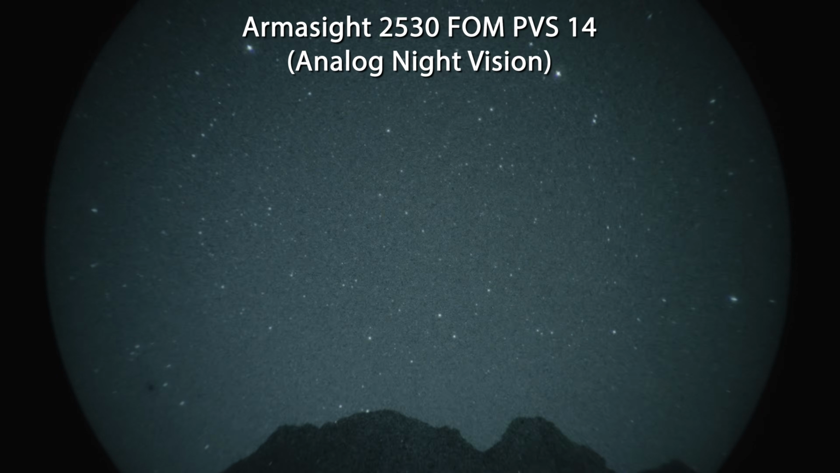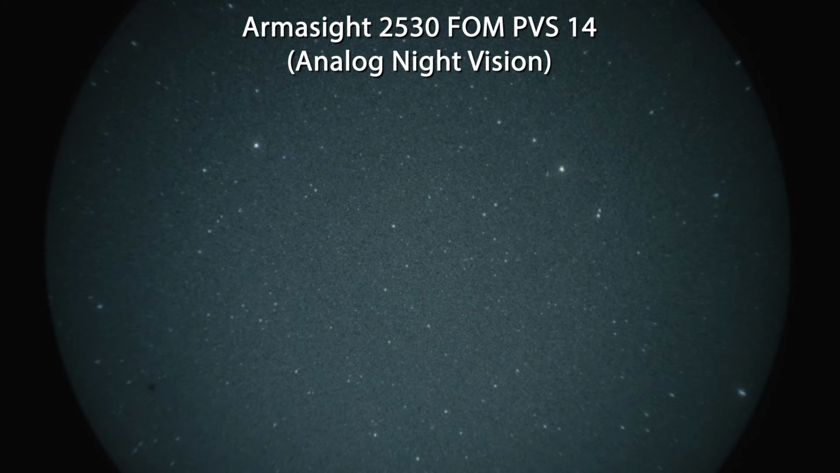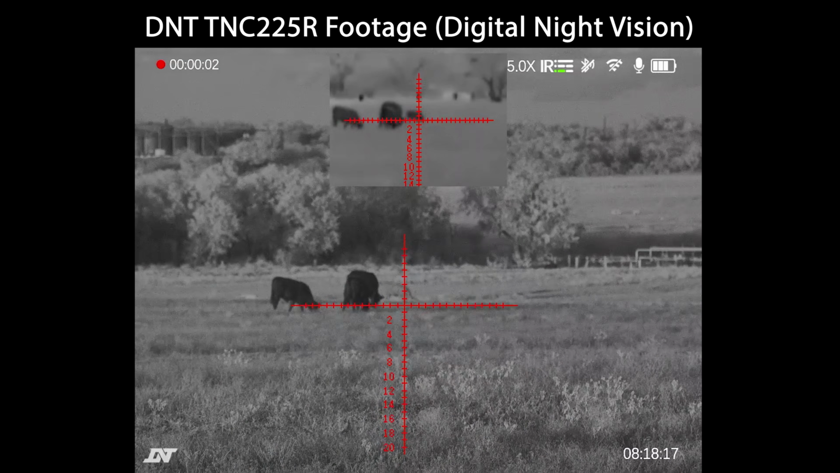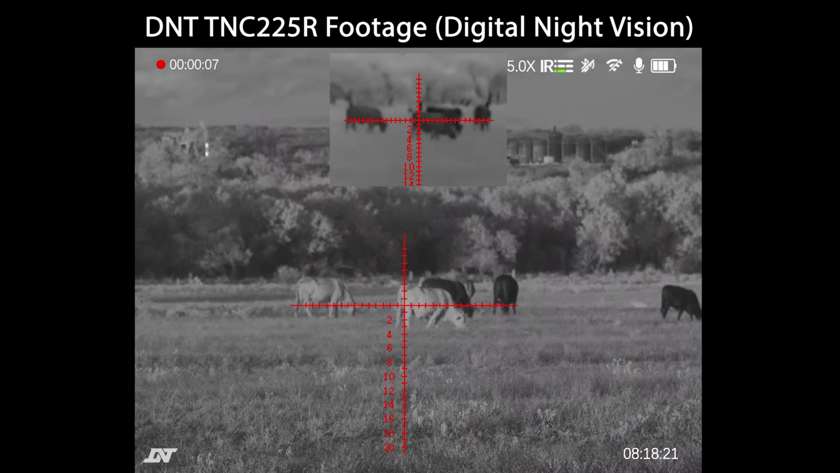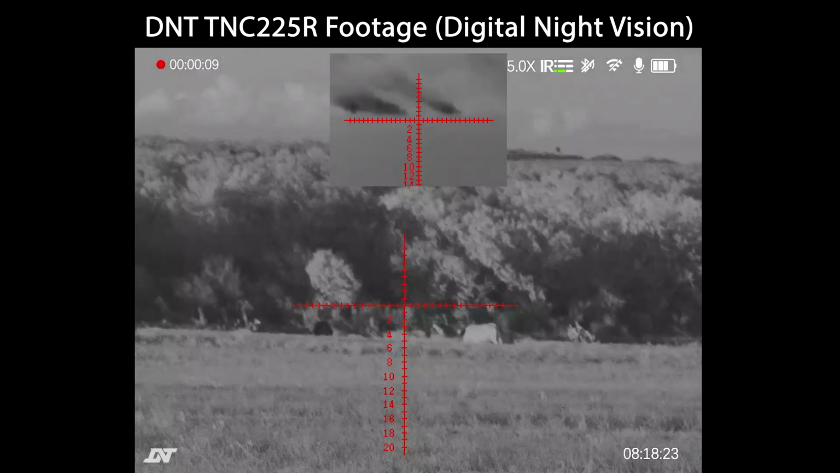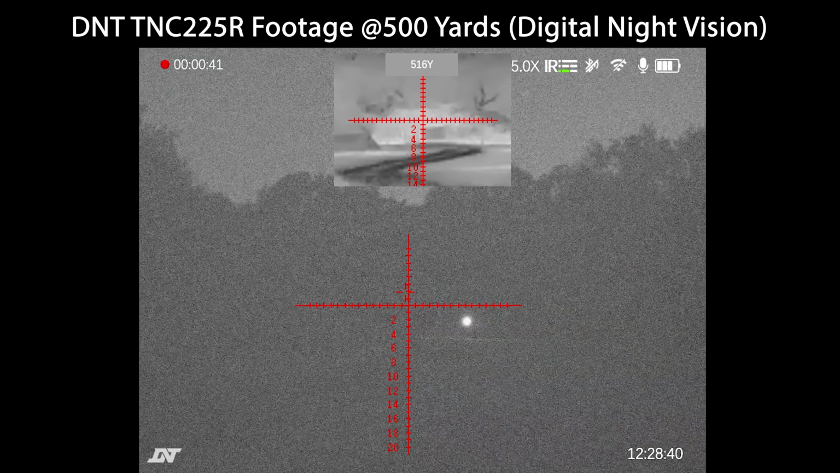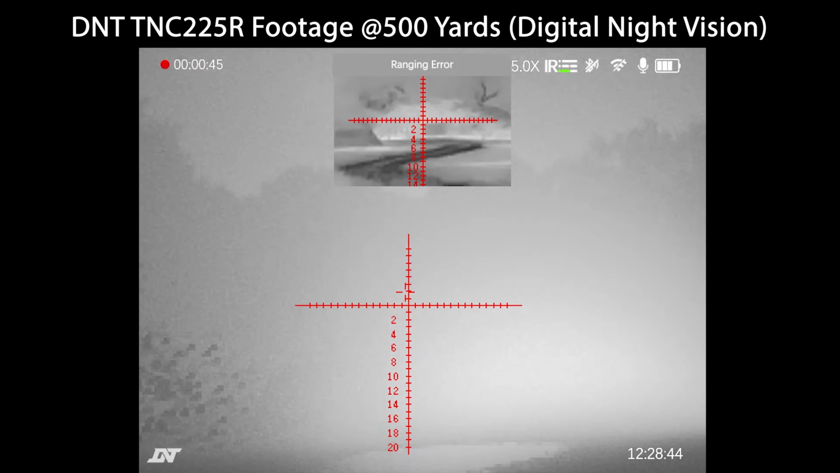In a nutshell, analog night vision is going to gather ambient light and it's going to amplify it to where you can see reasonably well without any additional active source of illumination. Digital night vision is essentially a digital camera that can see on the IR spectrum, and you are going to need active illumination because just like a regular camera that's on the visual light spectrum, like your iPhone or what you're watching this footage on right now, if there was no lights on me, you wouldn't see me. So you need that active source of illumination.